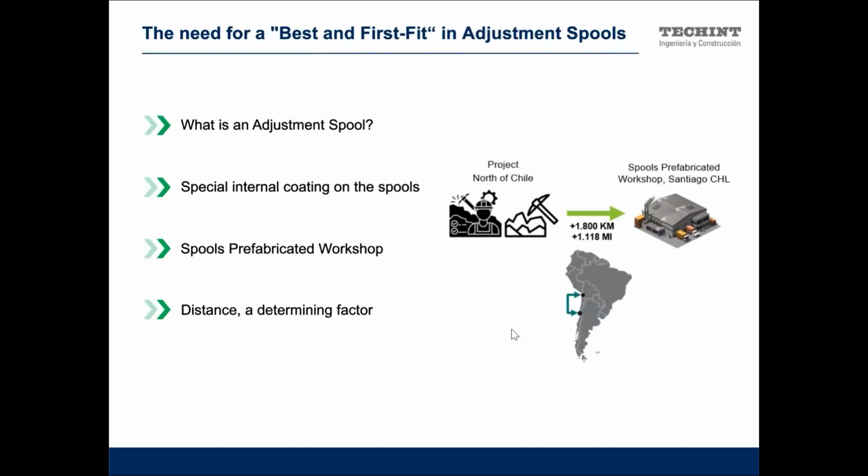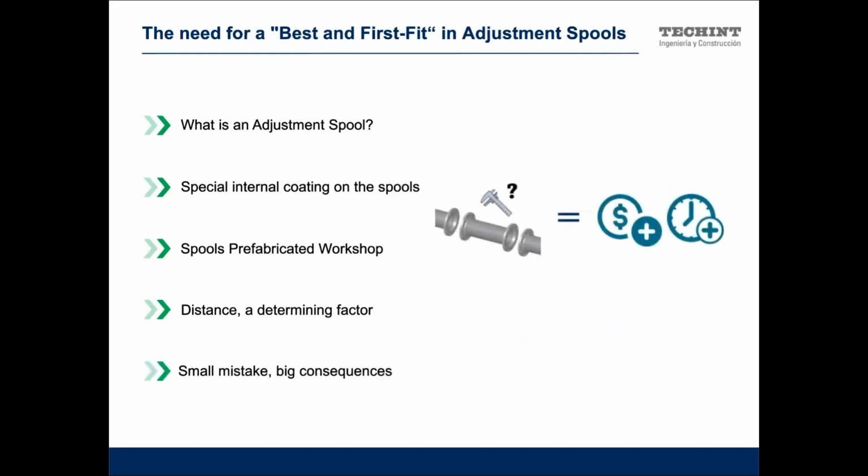Then, when it's something really precise, we need to use a tool to measure the two flanges with an error of less than 2 millimeters, send this measurement to the shop drawing, and manufacture the spool with less of this error on site. Sorry, in factories.